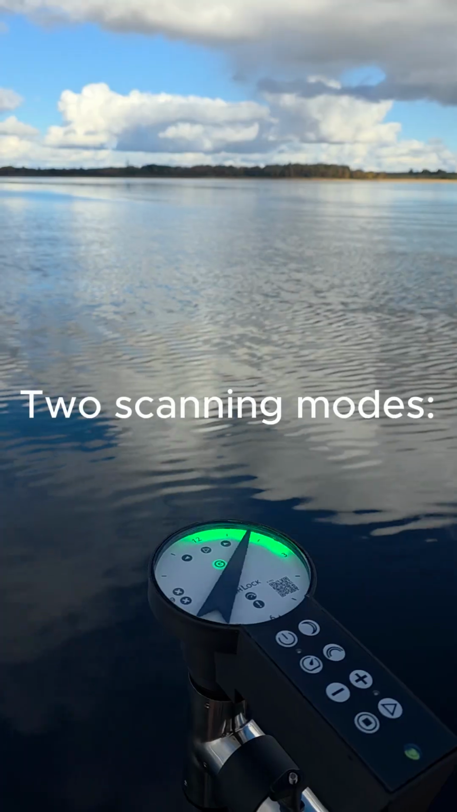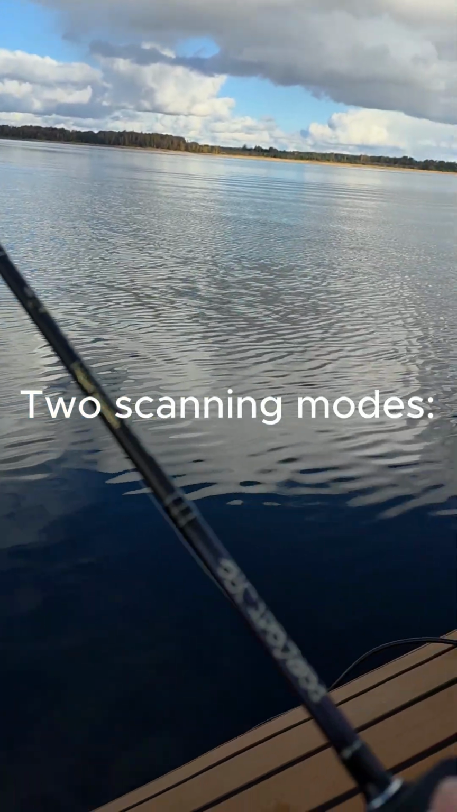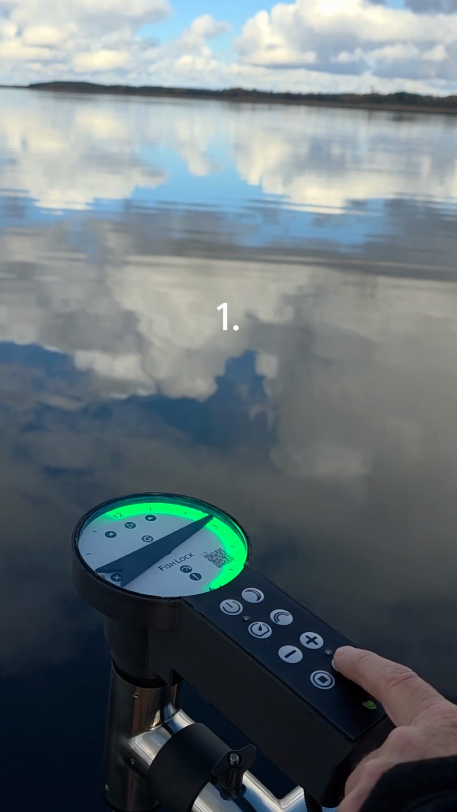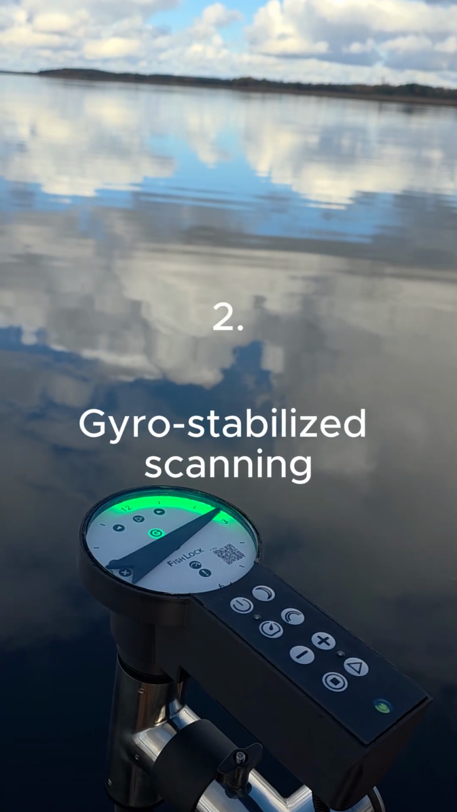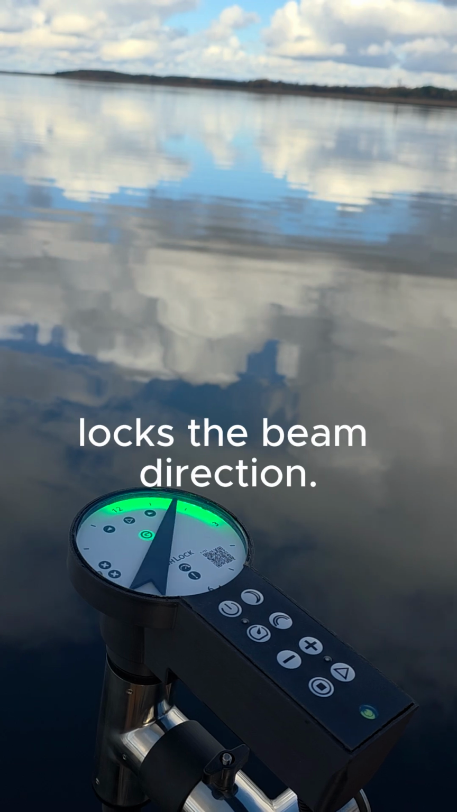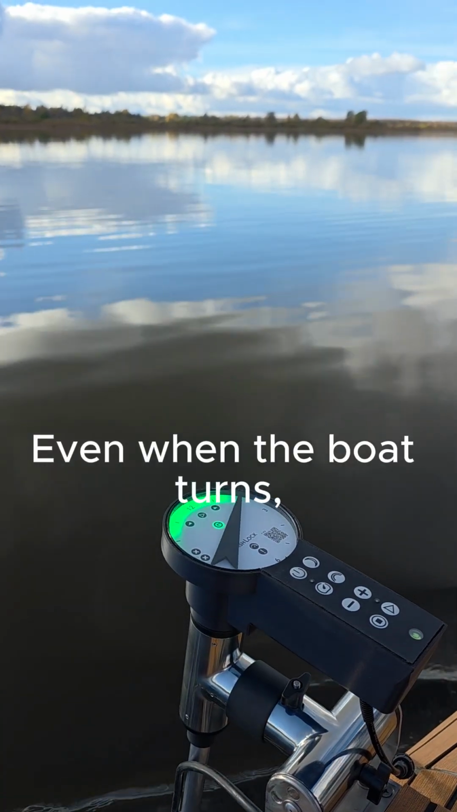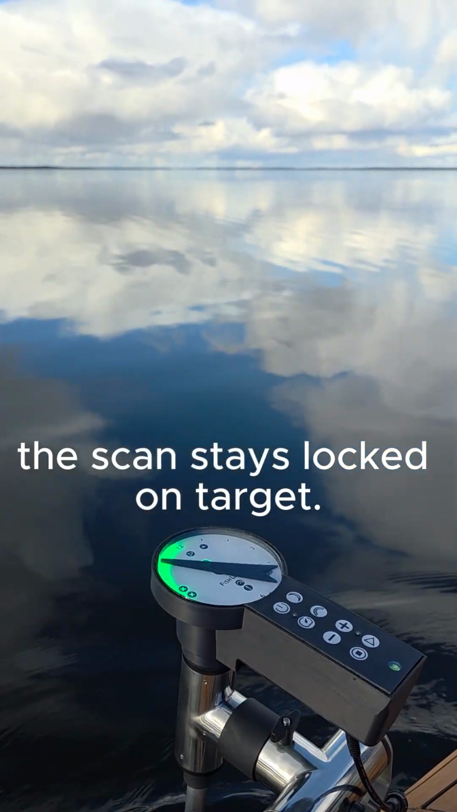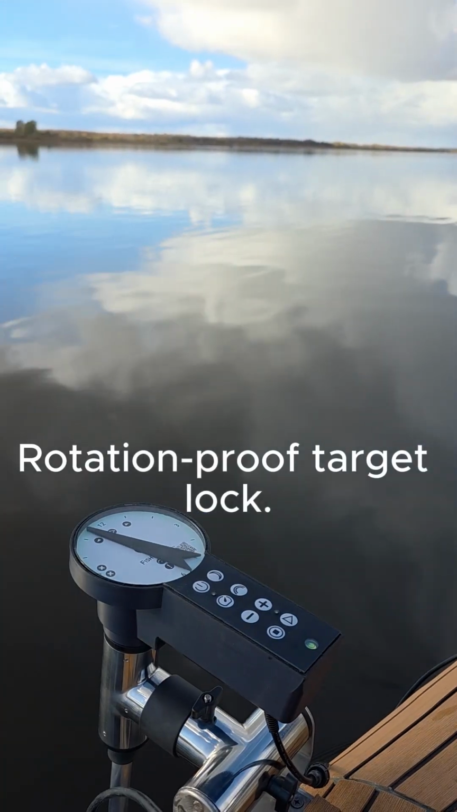2 scanning modes. 360 degrees scanning around the boat. Gyro-stabilized scanning. It locks the beam direction. Even if the boat turns, the scan stays locked on target. Rotation-proof target lock.